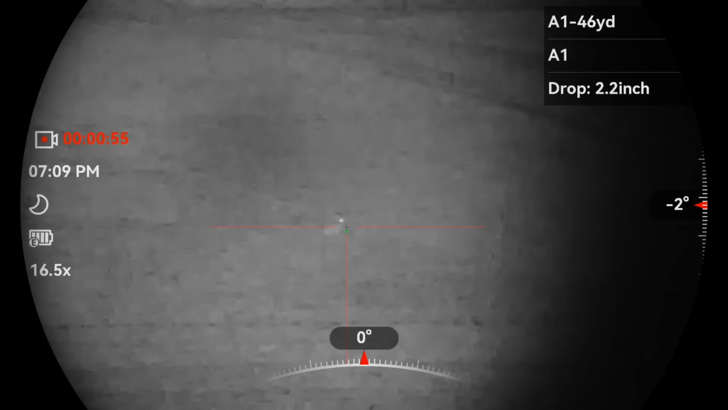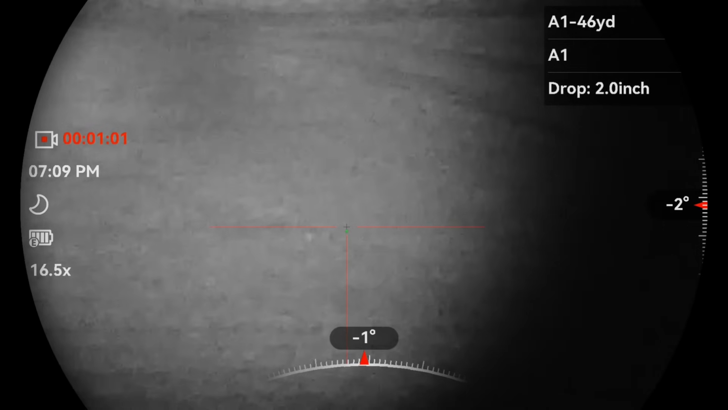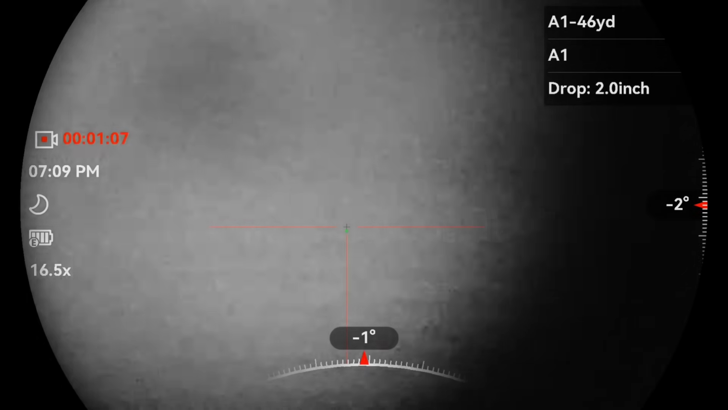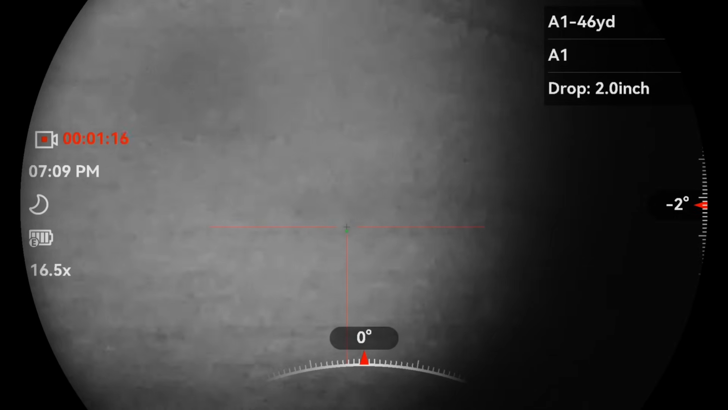Trees die down there. Happy days. I am now going to make my way into the woods behind me because there's a big black cloud coming over from the right.